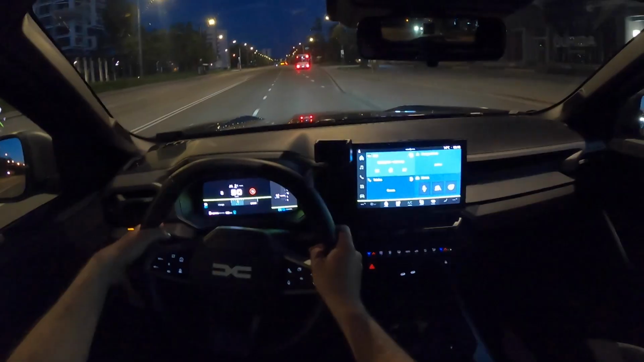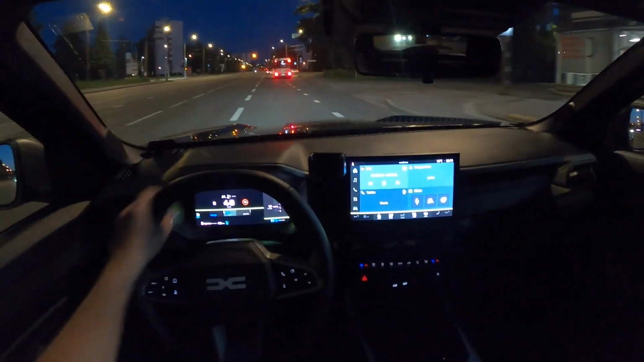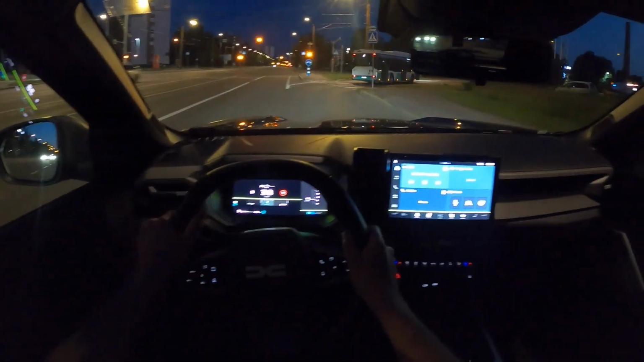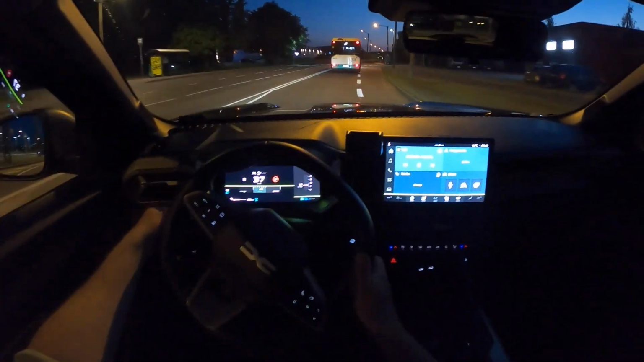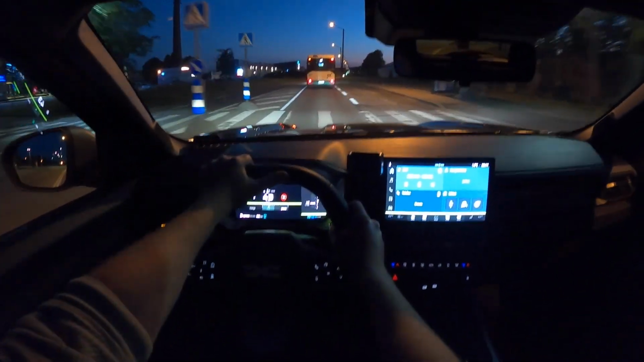And maybe the biggest change affects the hybrids. Duster comes with a 1.6 liter combustion engine, and the Bigster comes with a 1.8 liter combustion engine. And yeah, both are 4 cylinders.